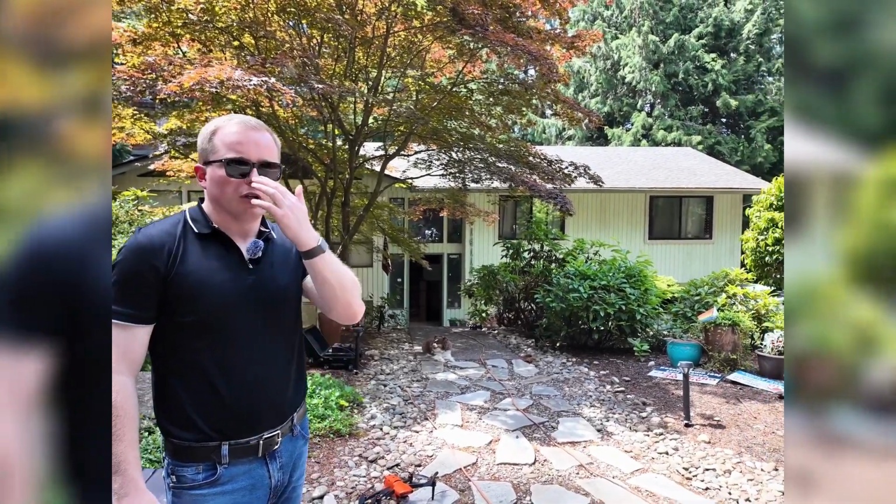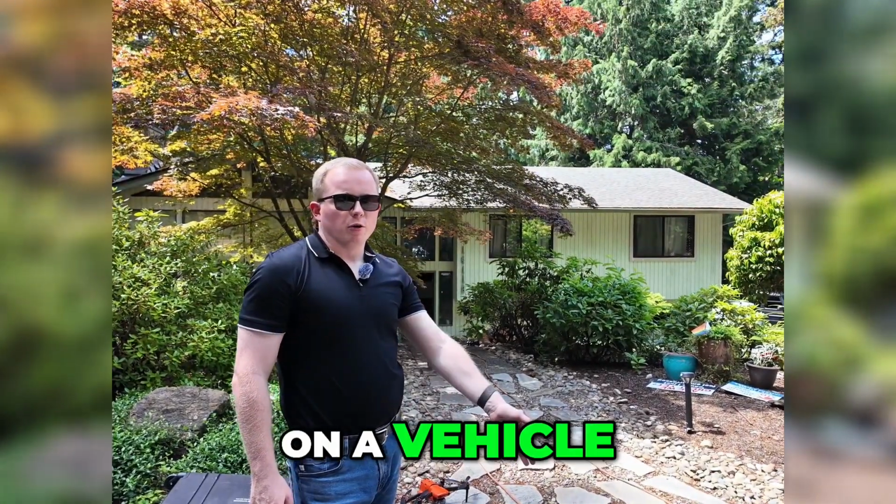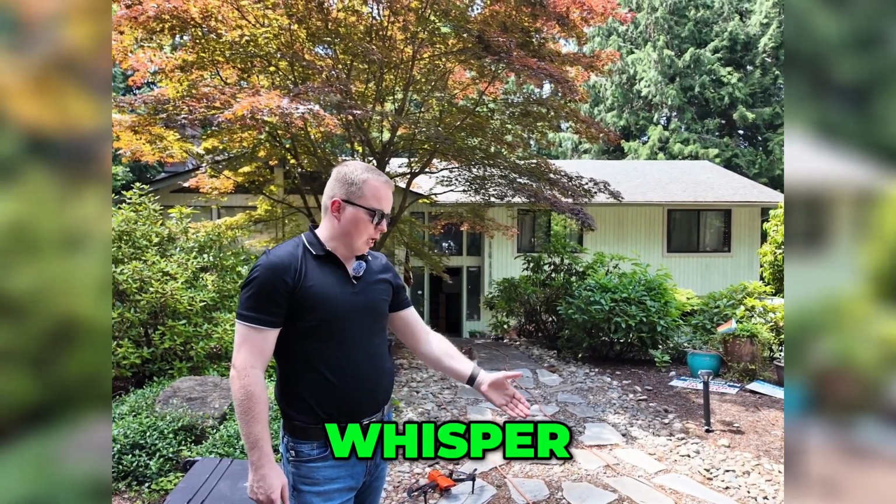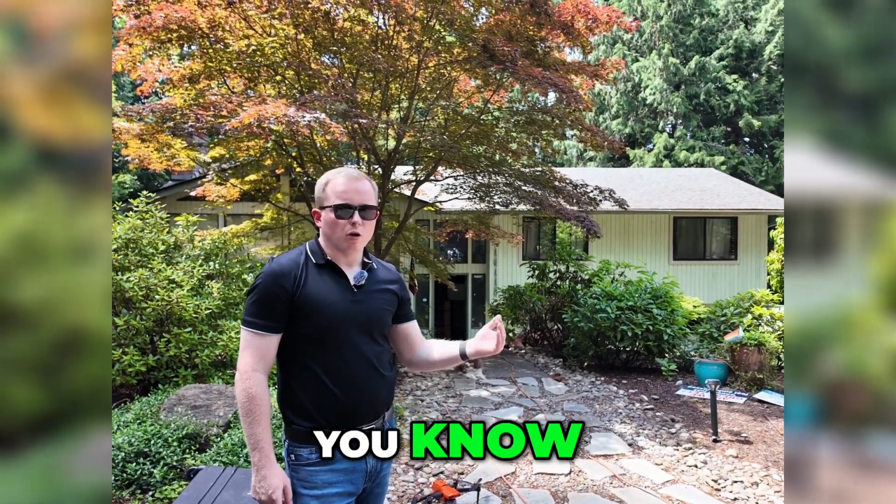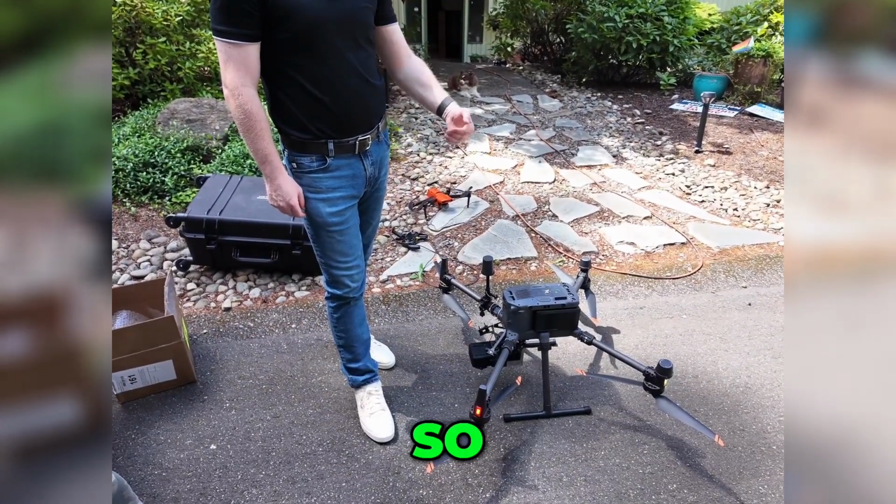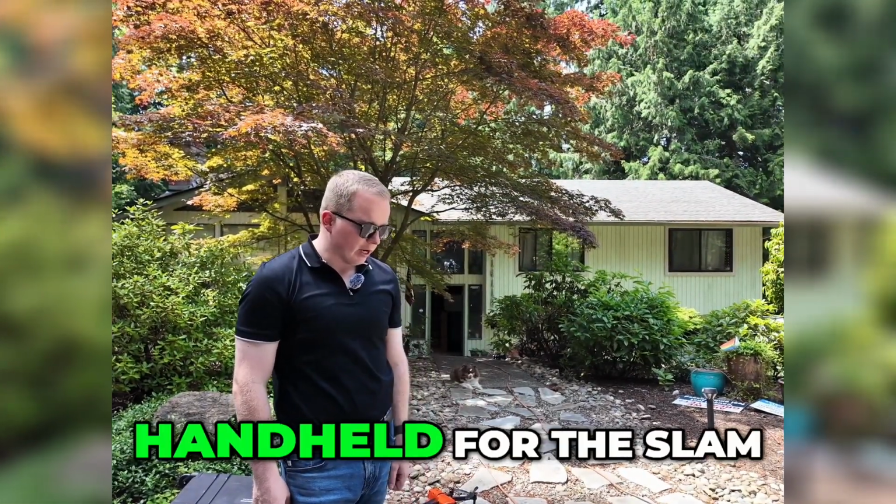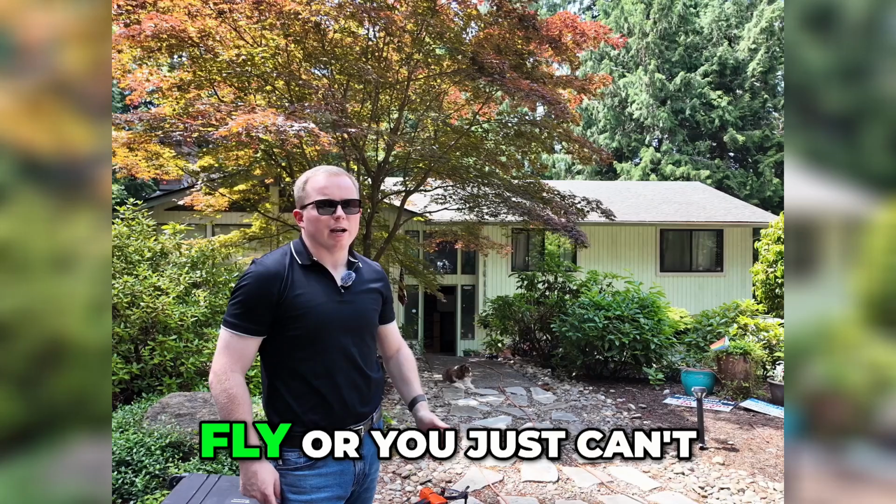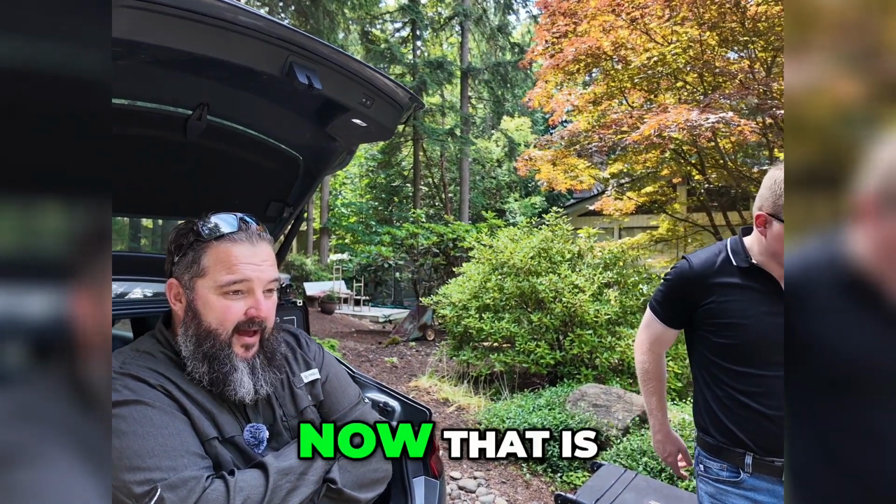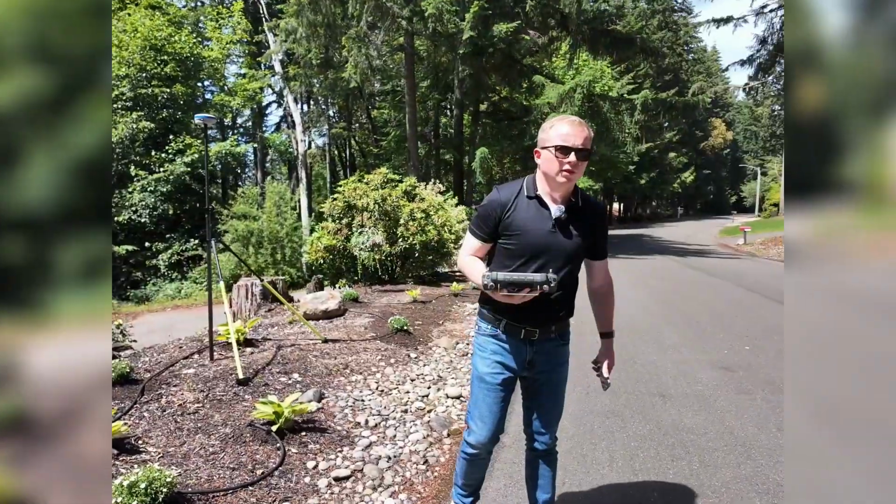And then you're not tied into the DJI. You could put this on a vehicle. You could put it on any other NDAA drone, Whisper, Aspired Flight. All those options it's able to support. Got an XT60 port on the side, so you can take it about anywhere. And on all the Hesai ones, you can also take it off and just do handheld for the SLAM. So if there is something you can't fly or you just can't get the surface of, you can always walk it too. Well, now that is super duper interesting to me. Think about it more, this sweet drone.